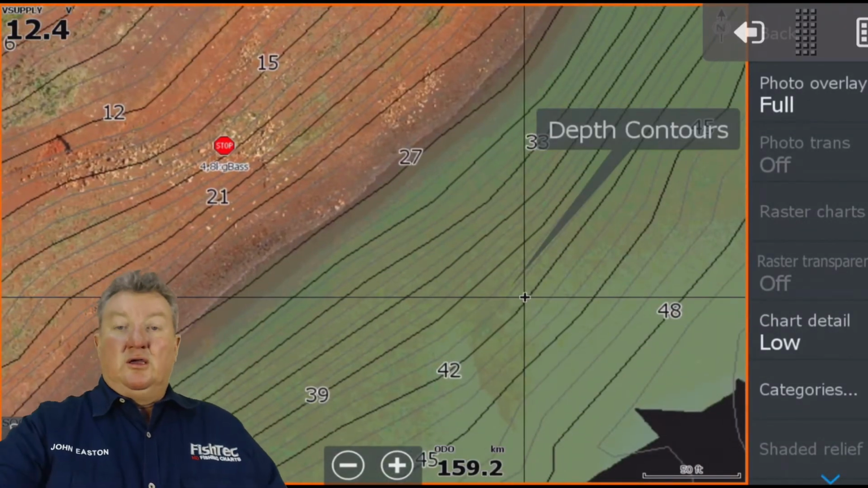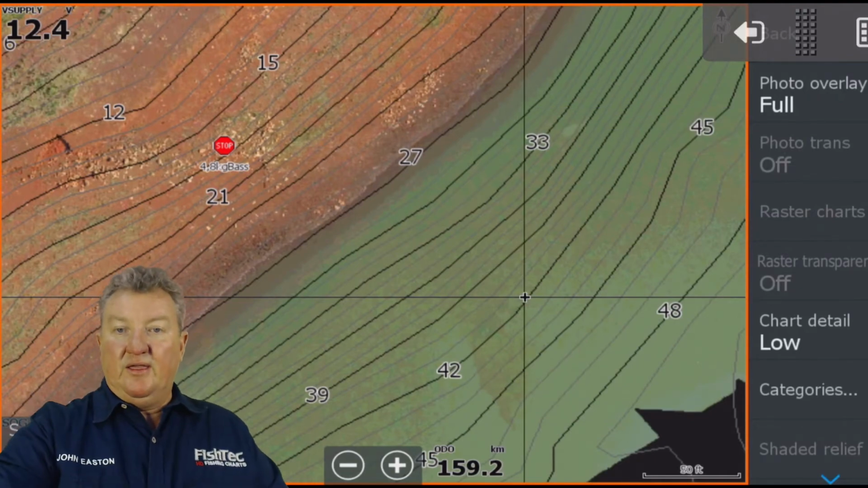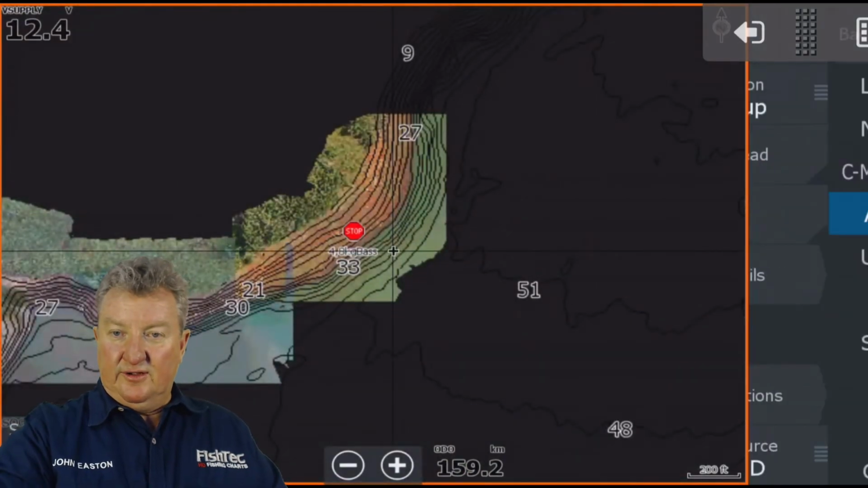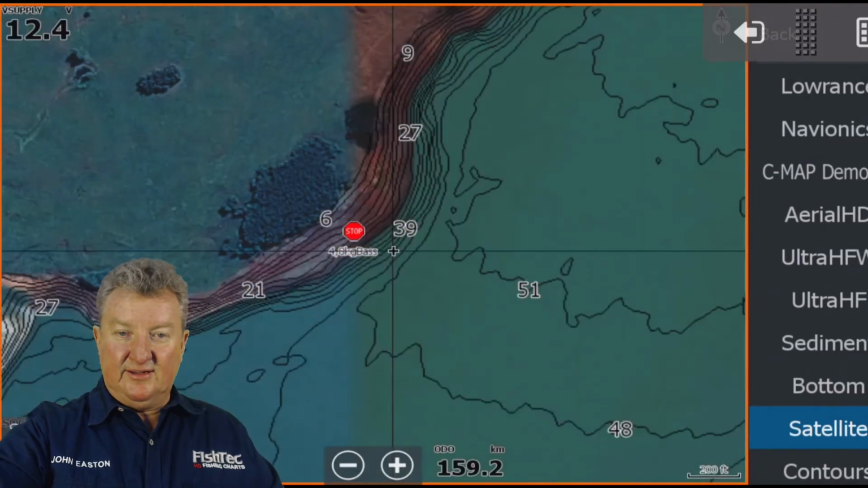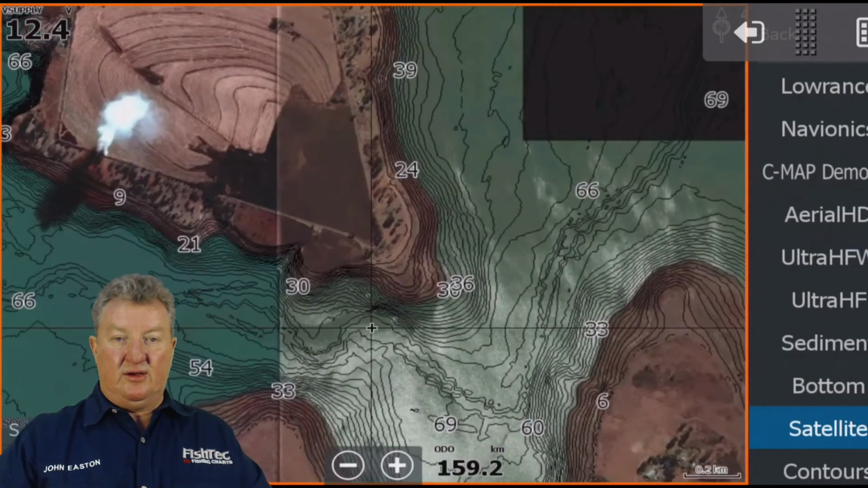Okay, so guys, that's basically it. That's Midmar. Let me put that back onto what all the other map guys do. There it is there.